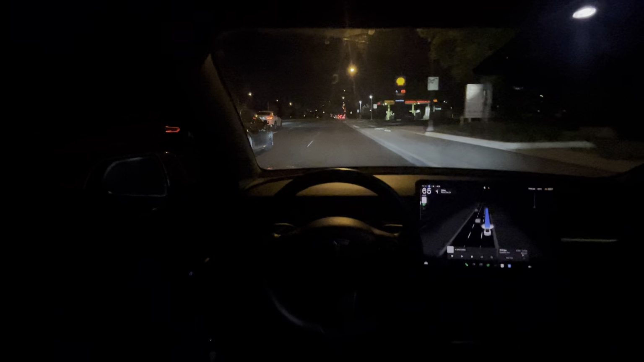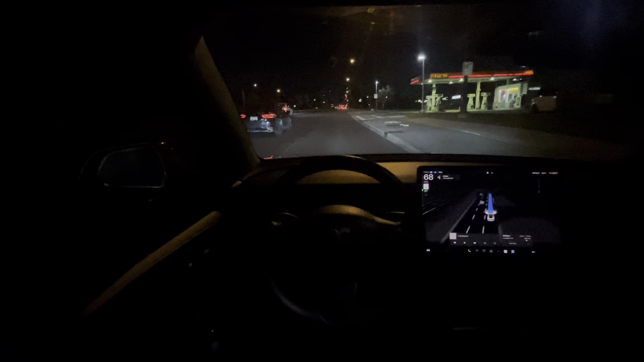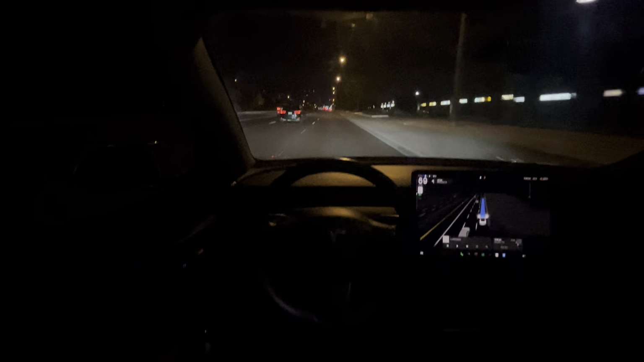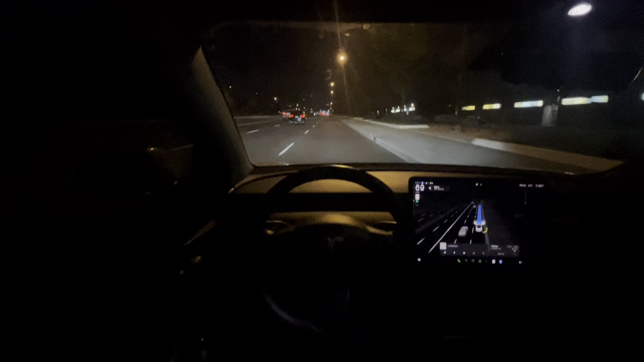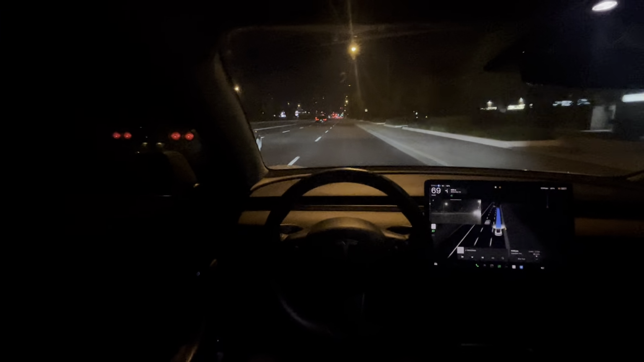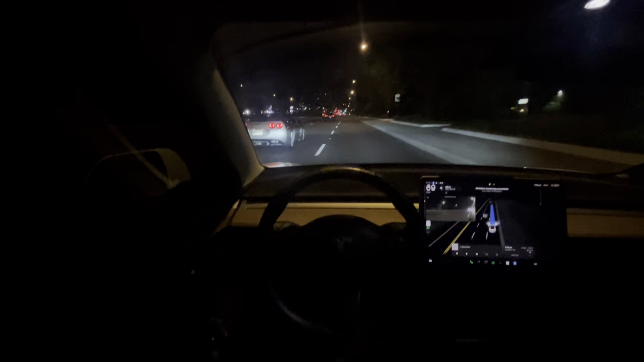The cars around us are traveling a little fast. So FSD does recognize that, and it's trying to keep traffic flow. So it's gonna not go as fast, but it's traveling down the road roughly at the speed of everybody.